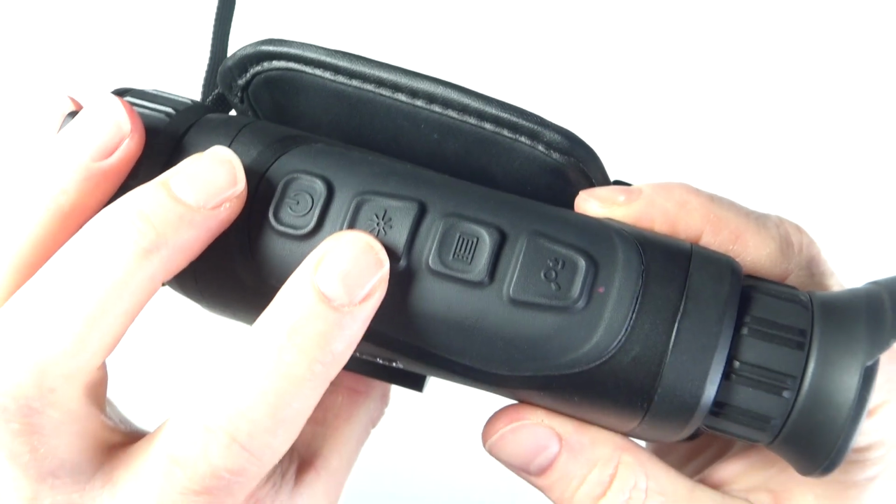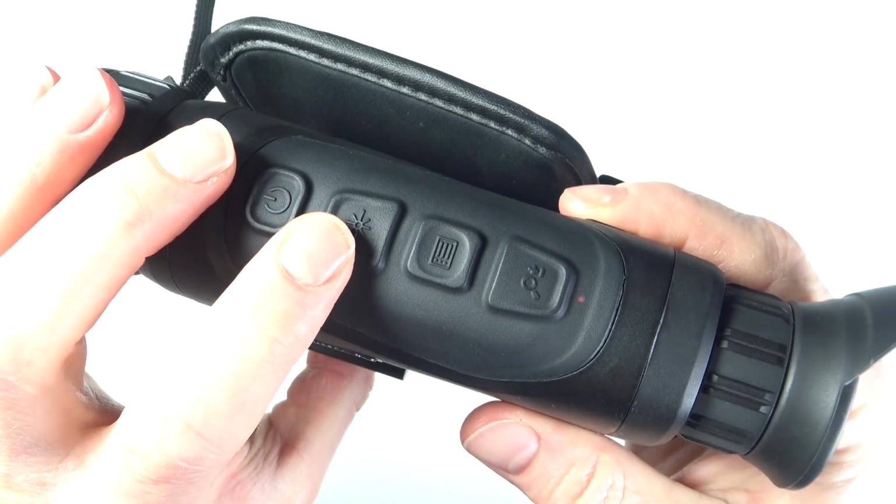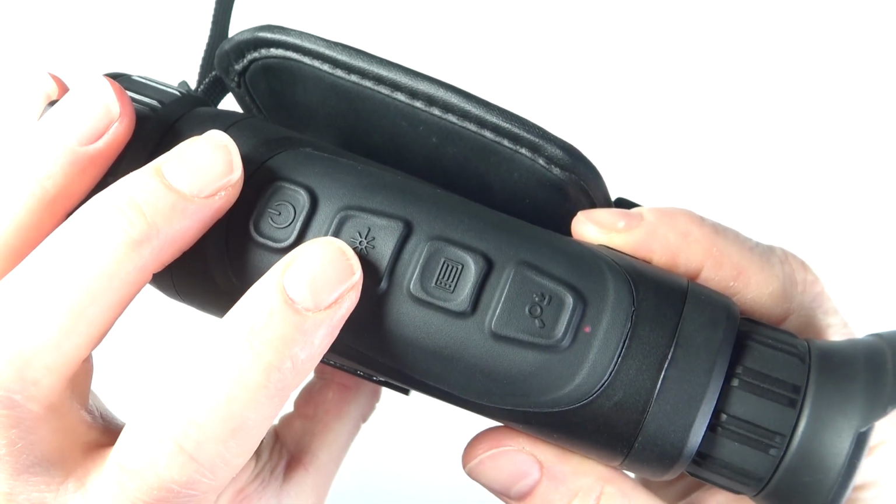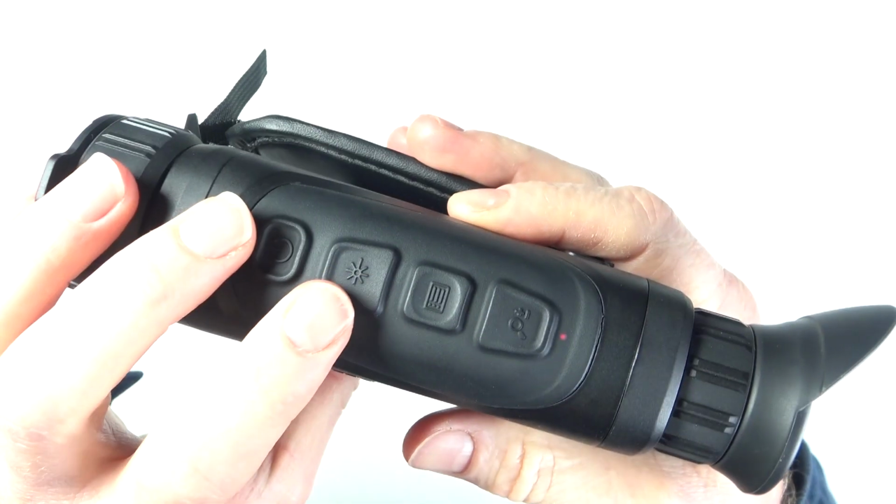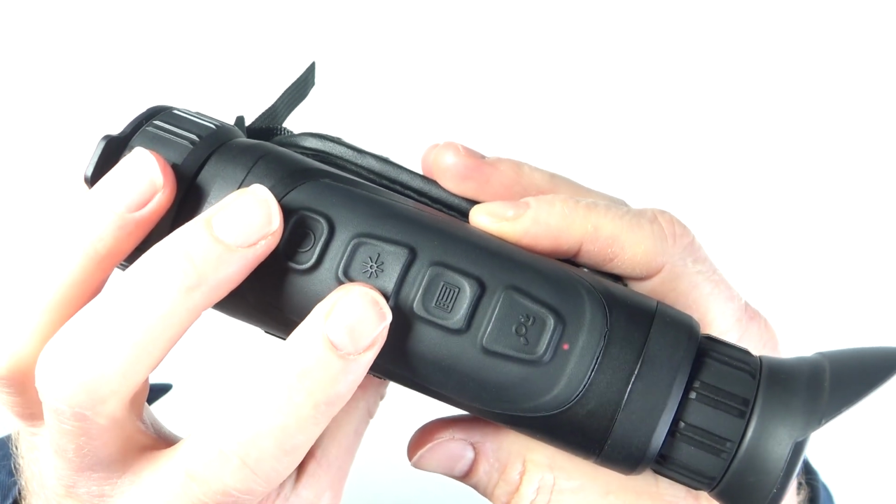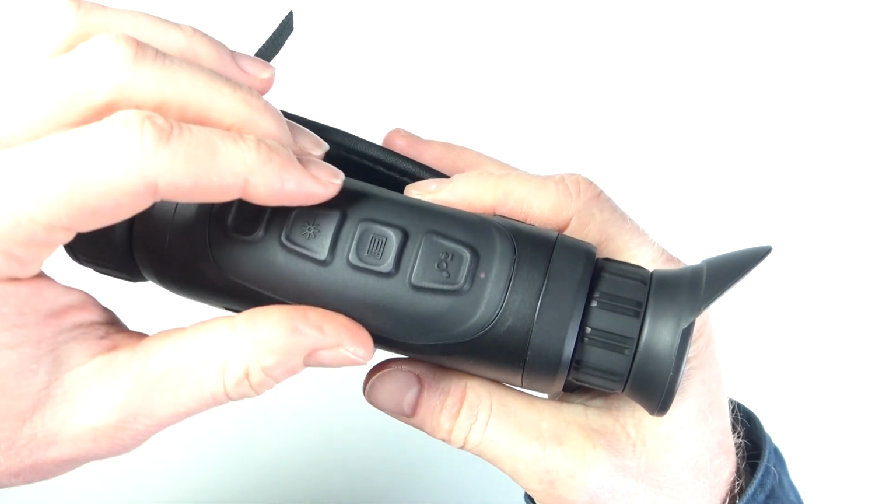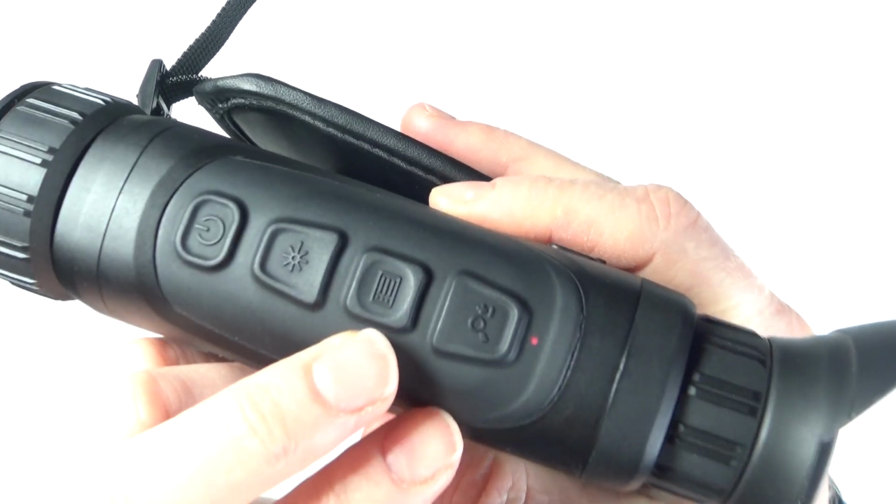If you want to take a recording when using it by hand, you can press and hold the rangefinder button here to start a recording and the same to stop. Single press will engage the rangefinder. Now there are different options in the menu to adjust the rangefinder frequency and so on. We will discuss that later.